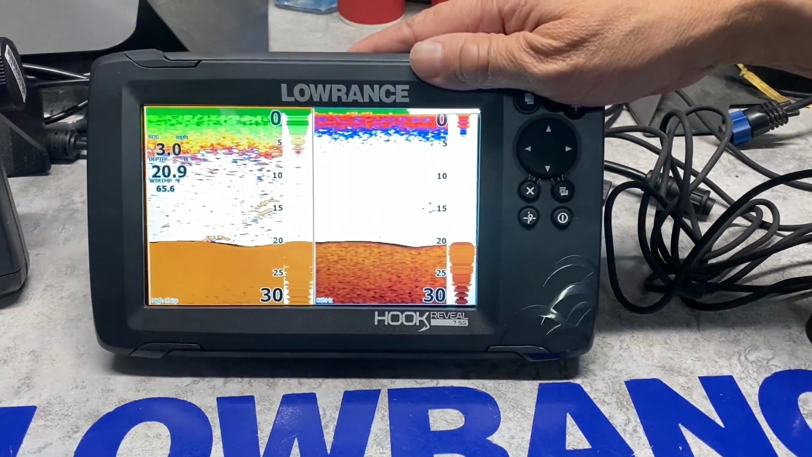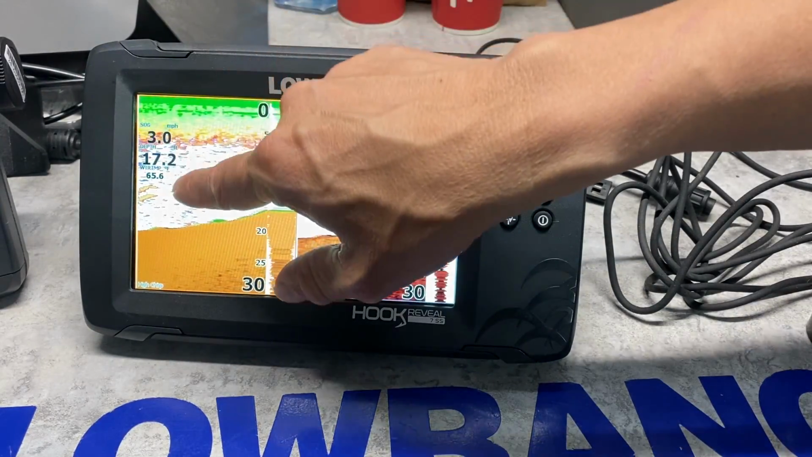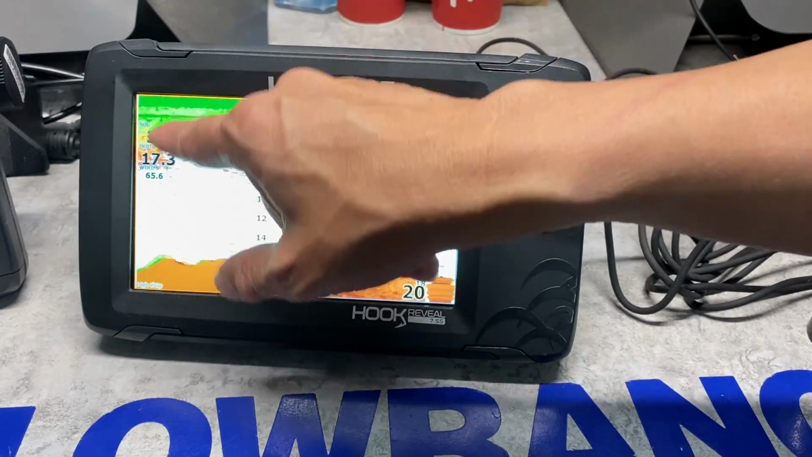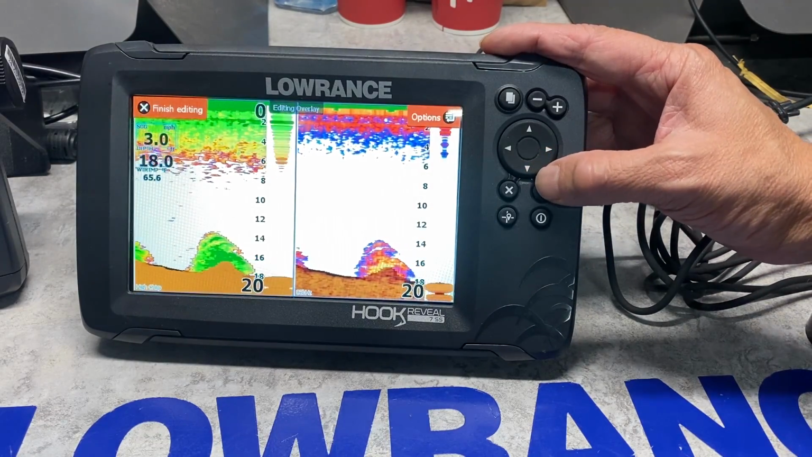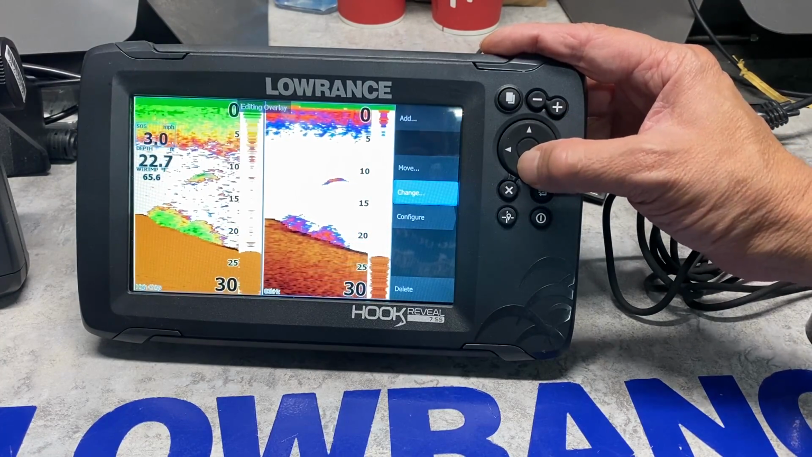One last thing. There's information that you can put on any screen, and when we're ice fishing, I don't really need my speed. I don't need all this other information. I won't have water temp. This is on a demo screen. So I hit the power button. I go to my edit. I go enter. I get rid of the speed. So I delete the speed.